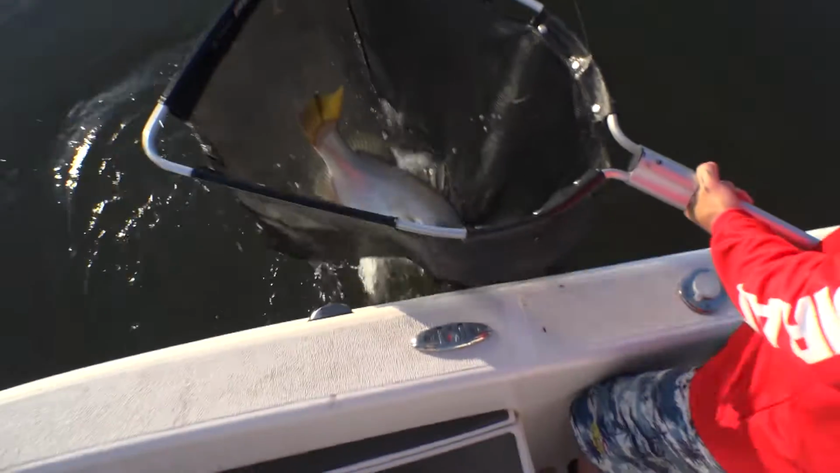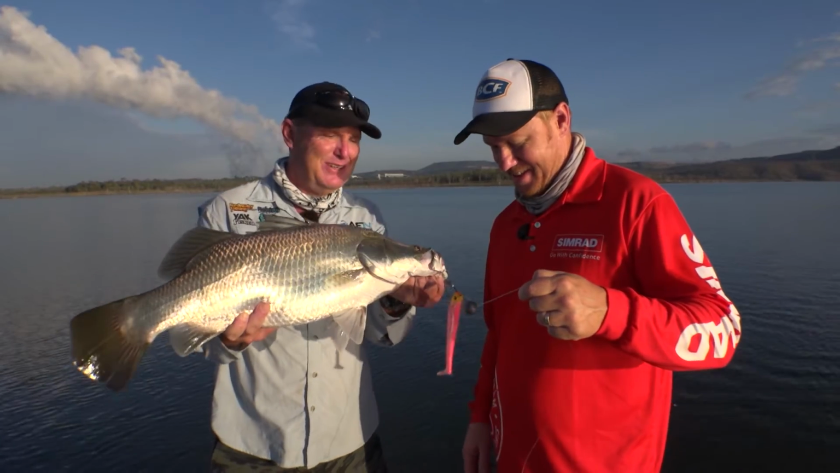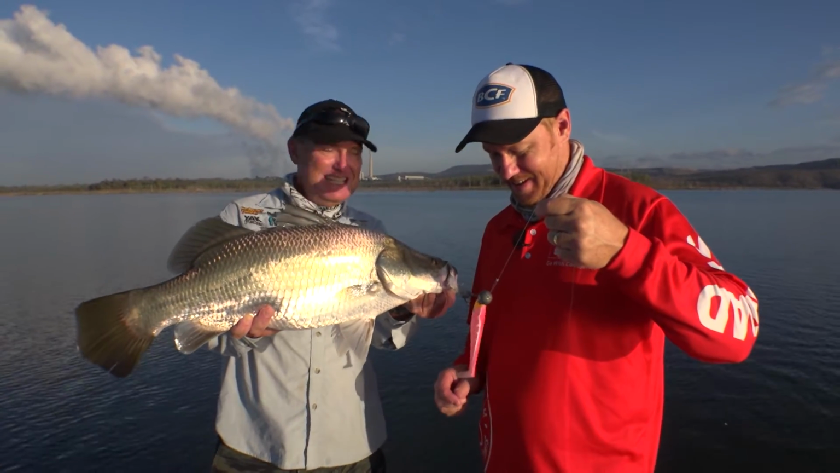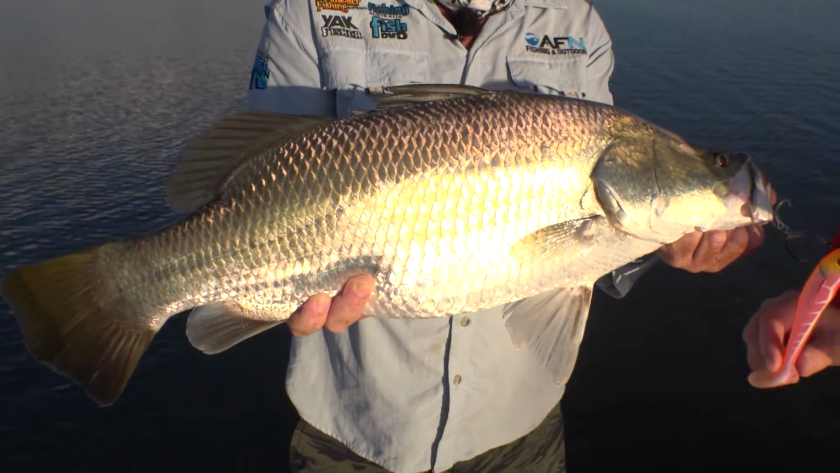Whoa, there we go. There he is. Nice fish, mate. Beautiful. Wow. Awesome. Well, there you go. That's the result of trolling that soft plastic. What a beautiful little fish. And didn't he give us some stick? On that little spin rod, they go all right, don't they? So much more fun than on the baitcaster. Another sort of in between.